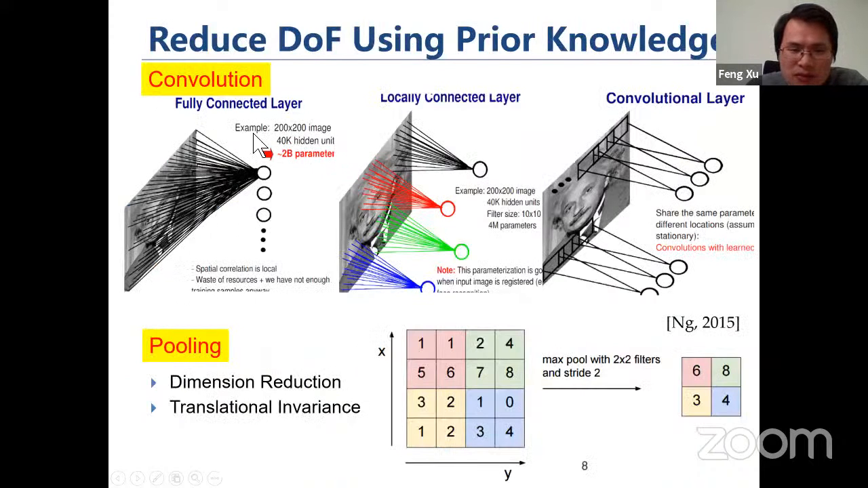Specifically for the convolution layer, in fact, it's very simple, right? A conventional neural network is called a fully connected neural network. Say we input an image. For each pixel, we have one neuron to represent that pixel.